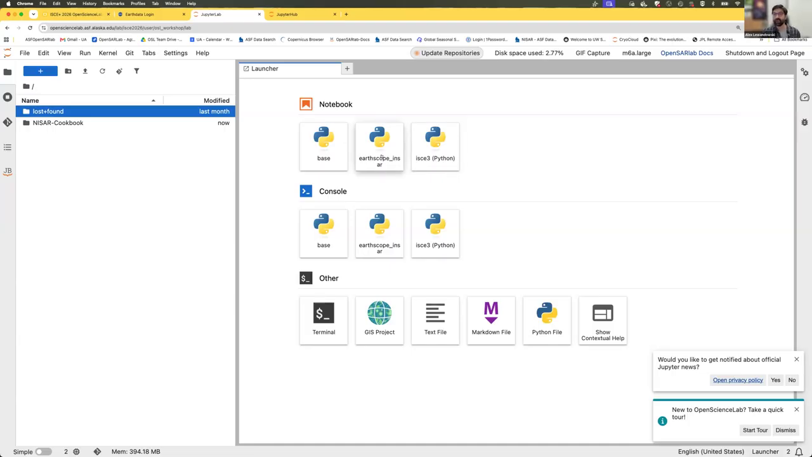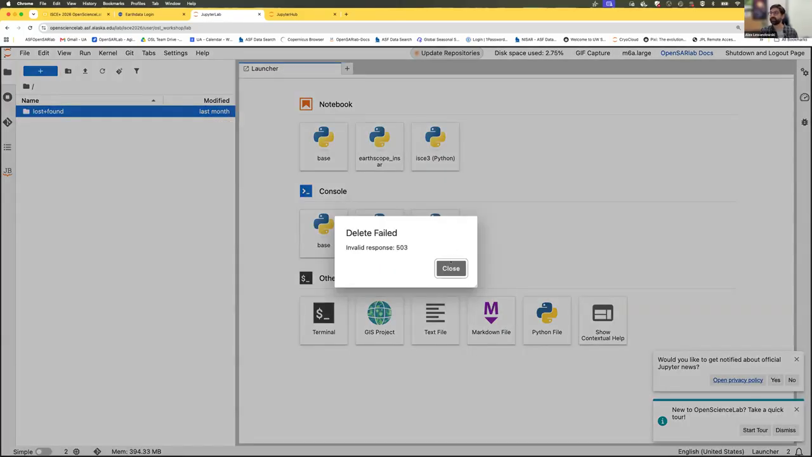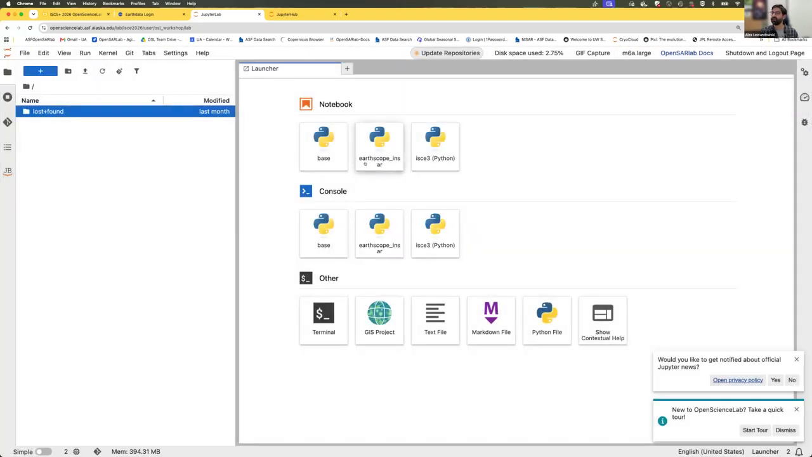This EarthScope InSAR environment has been pre-built. It's baked into every server instance, and it's been set up to run all of the class workflows. So you shouldn't need to build any additional environments unless you do extra modules or you want to explore the NISAR cookbook, which has a notebook within it to build its own environment. Everything that you should need for the course is available here with this EarthScope InSAR environment.